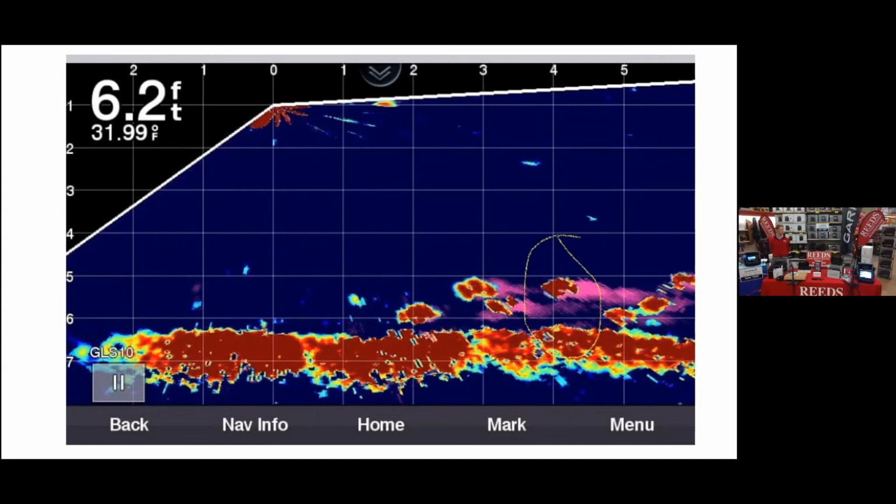The other cool thing that is on this, you can see this image, this person has trails turned on, which is a cool feature. He's got trails turned on fast, so it leaves a little bit of a vapor trail behind the fish. So this is like an example of what you can expect with your Livescope. This is a real customer's image and what you're seeing.